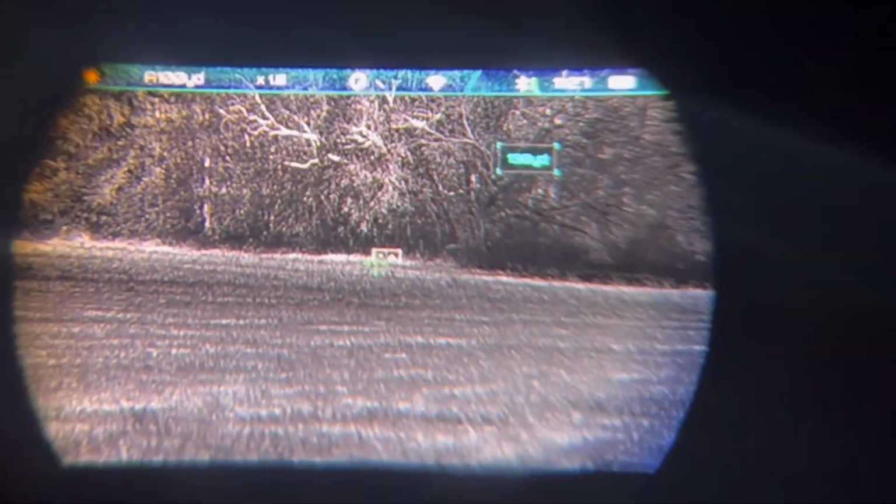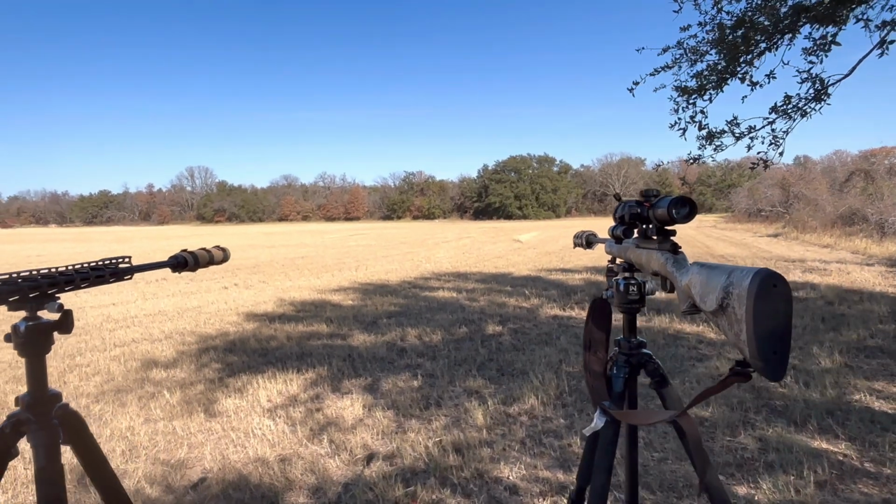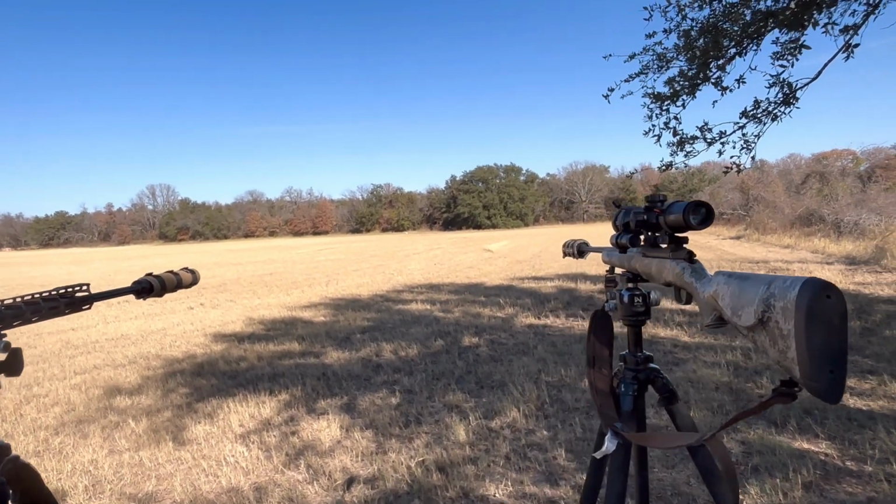And this is going to be digital with optical. So I'm zoomed in all the way digitally, zoomed in all the way optically. Obviously you're going to get pixelation like that, but you can make a target real big in the scope. The way the sun's set up right now, I'm not getting much off the metal targets.